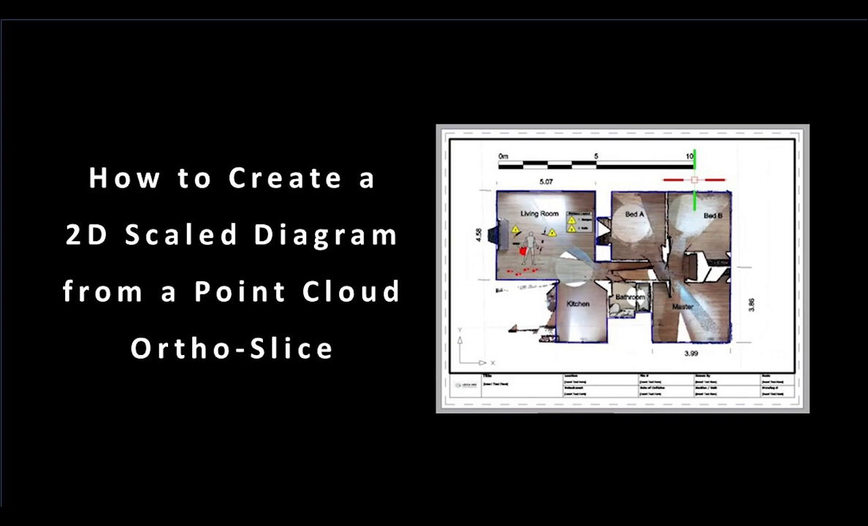Today we're going to talk a little bit about our ortho slice feature. And what an ortho slice is, it allows you to take point cloud data and create a really great, fast 2D scale drawing from that data.